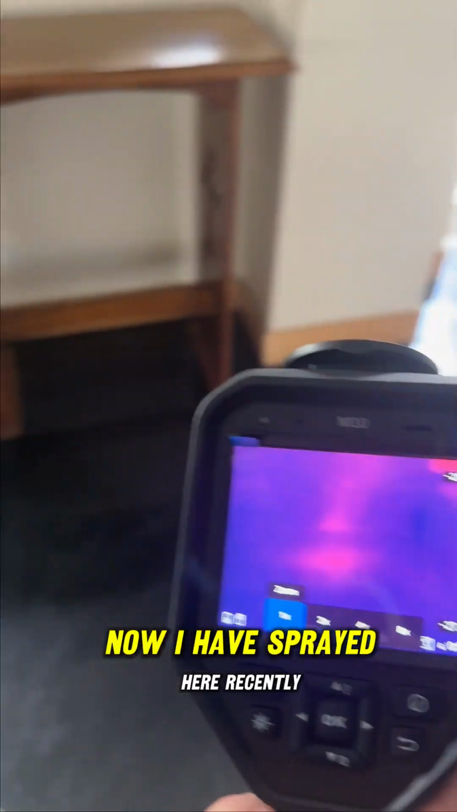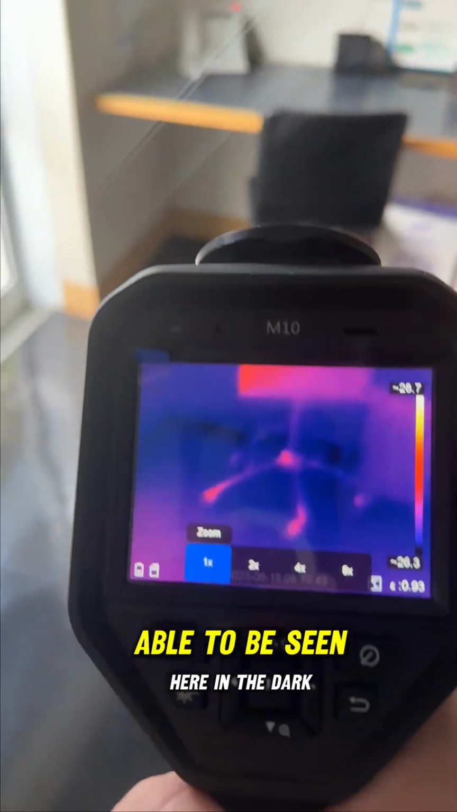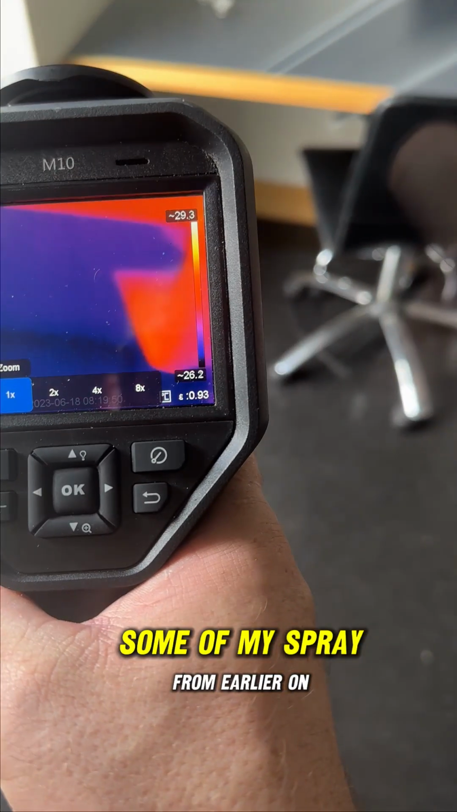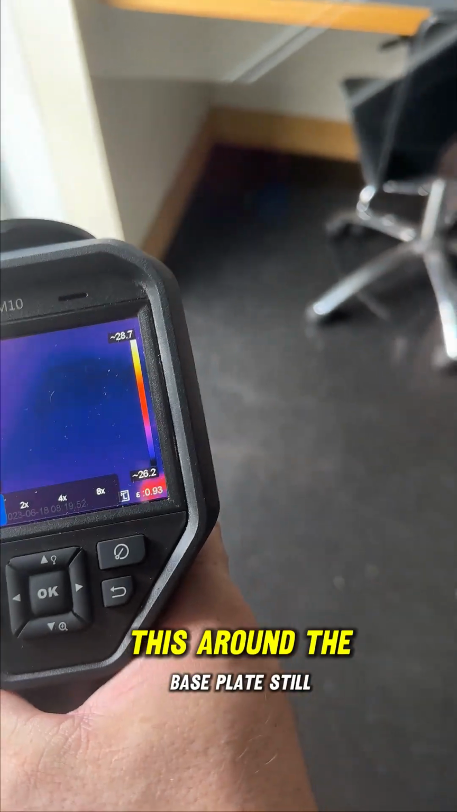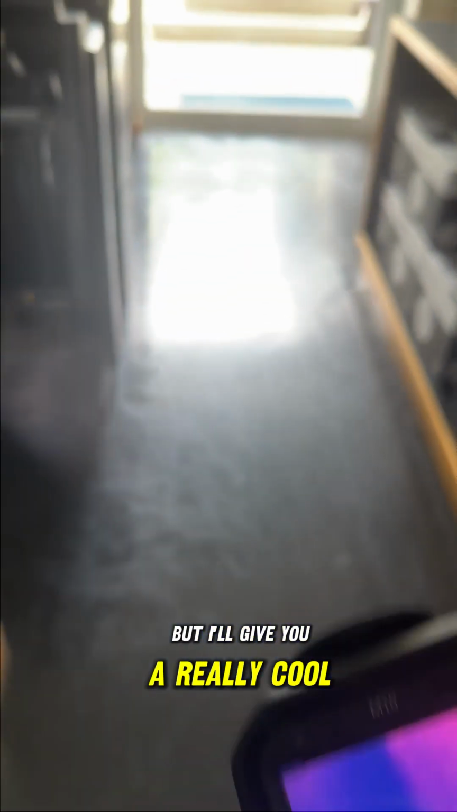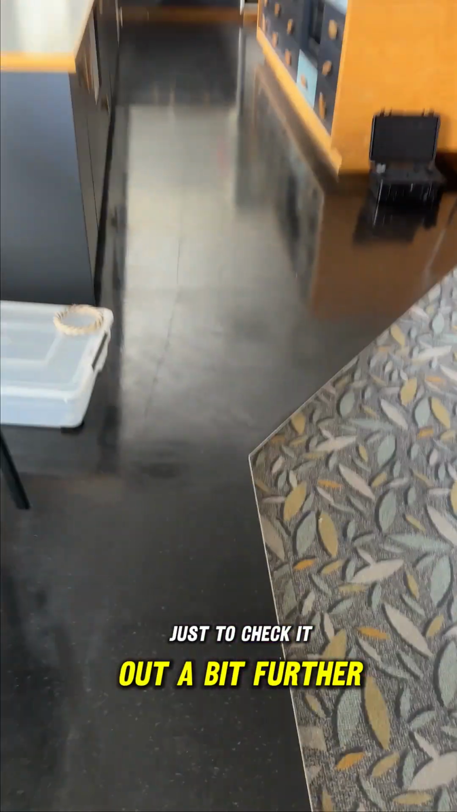Now I have sprayed here recently. I wonder if there's still some able to be seen here. In the dark blue there, some of my spray from earlier on. It's around the base plate. Still has not yet dried. But I'll give you a really cool example, just to check it out a bit further, okay?